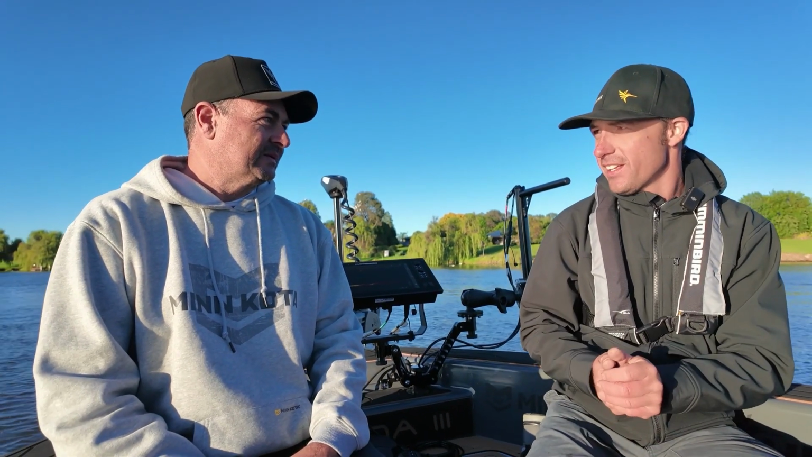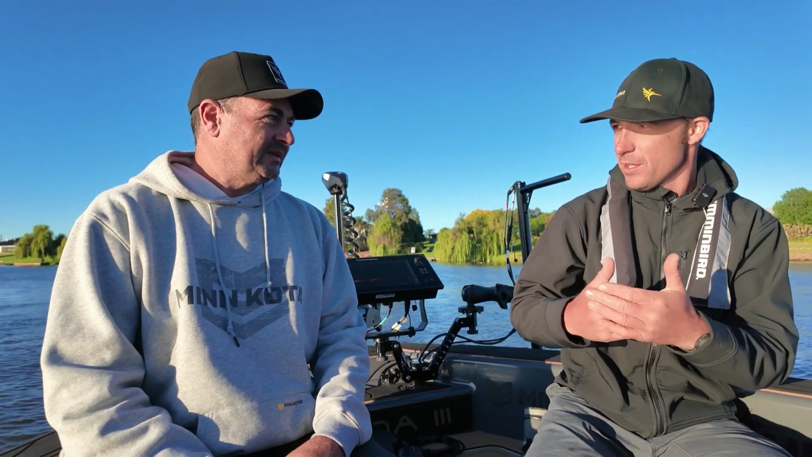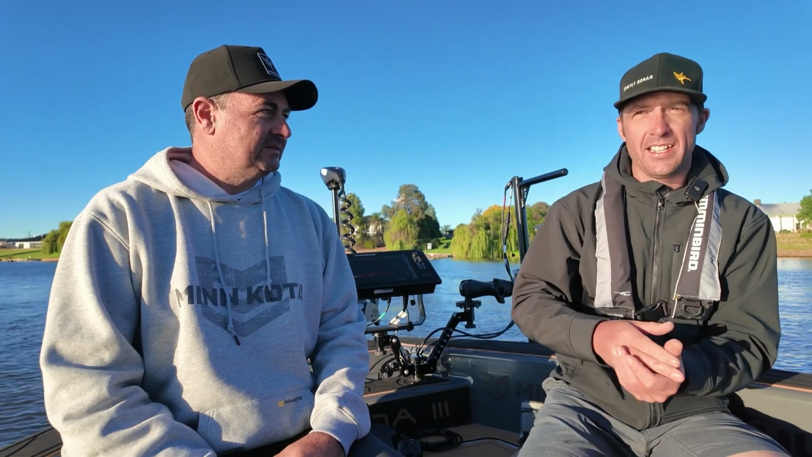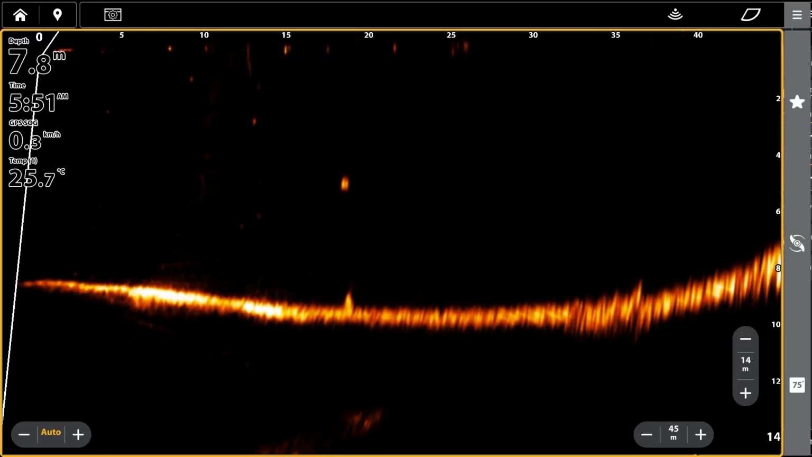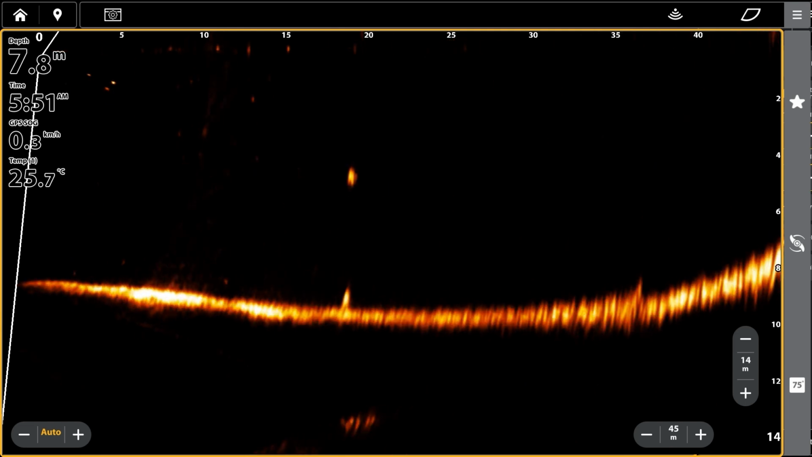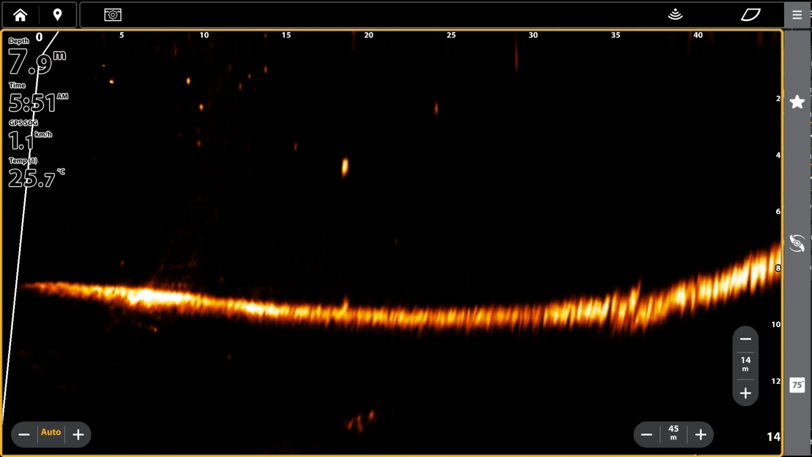To be honest, Shaun, it actually blew me away a little bit. The target separation, especially the bottom. So when we've got those cod sitting hard on the bottom, which we get here, we get it at Hume as well, and at Eildon, they'll sit hard on their bellies. If we can't see them on our live, we then can't obviously cast to that fish. So the target separation for me is the big one.